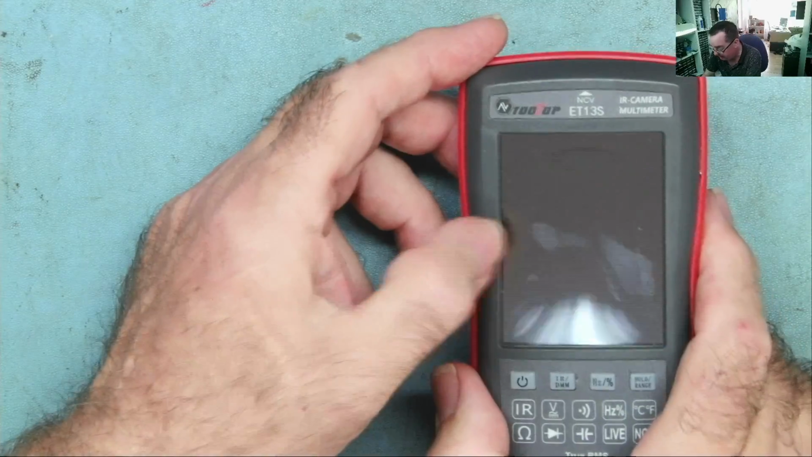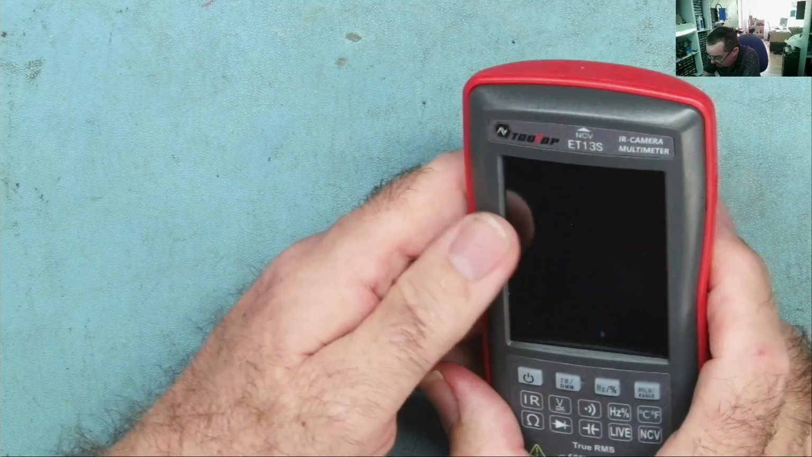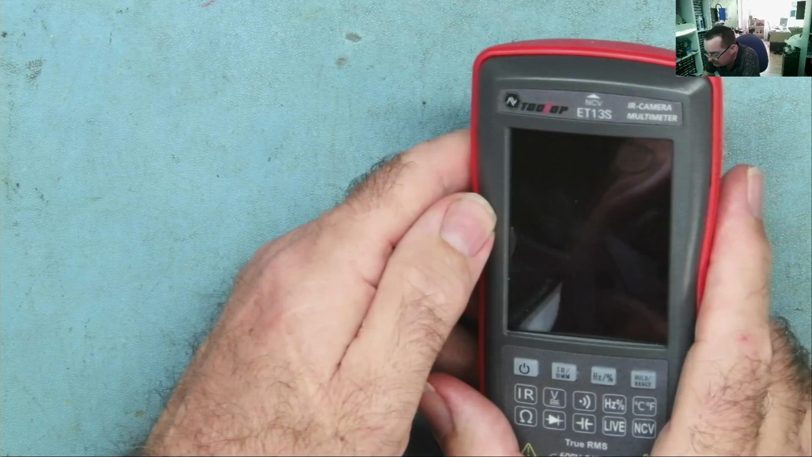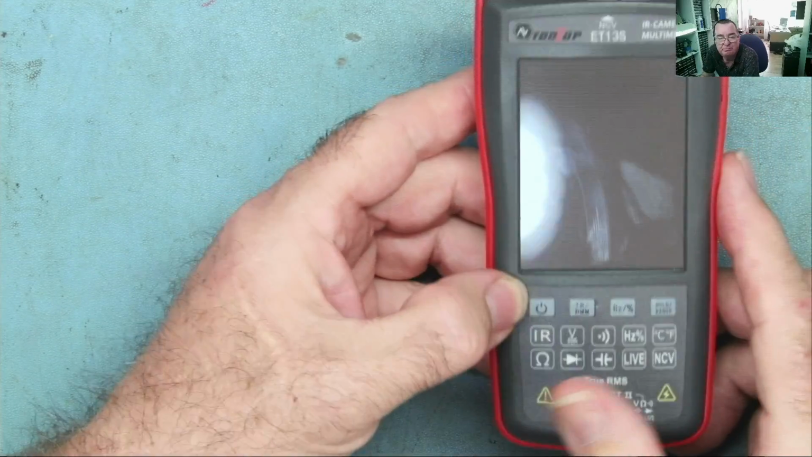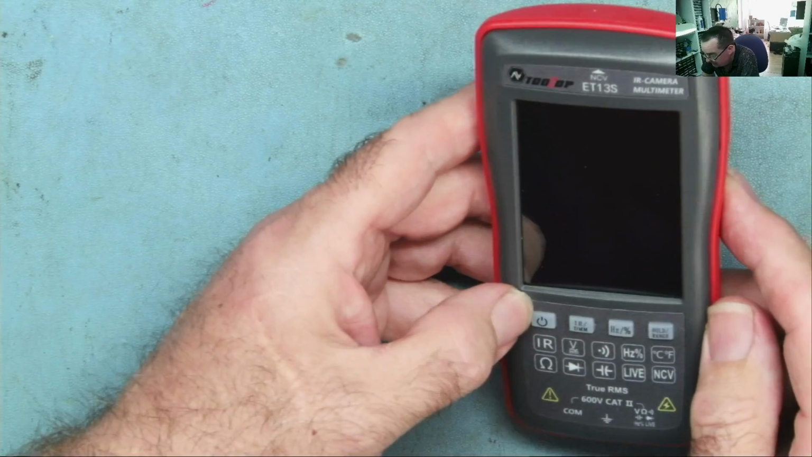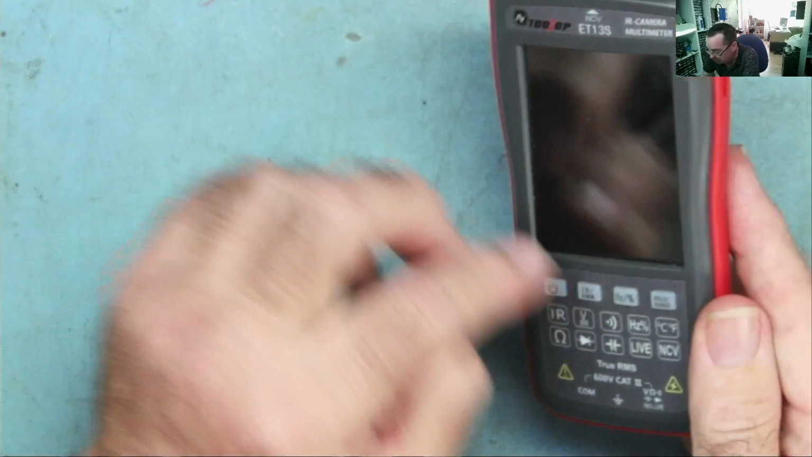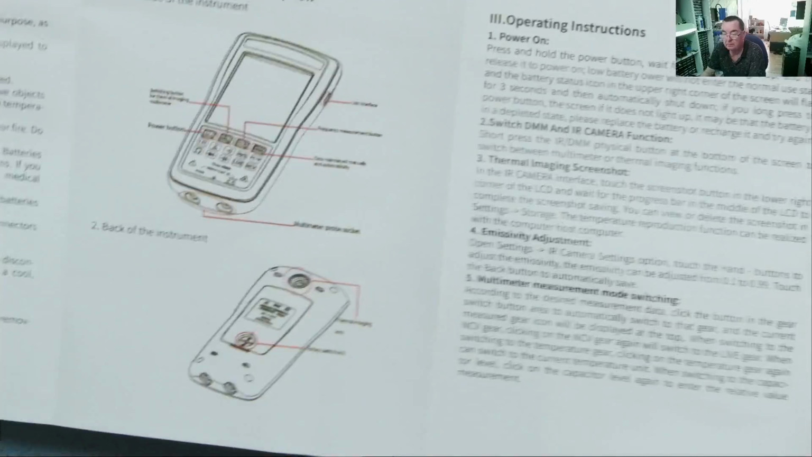I've noticed it's fairly easy to get marks on this. I'm not sure if this actually has some sort of protector on it, but I can't see any way to lift it off. It looks that way. You can see the reflection in it there, but if it has a screen protector on, I don't see how that comes off. There'd be a little tab or something, and there isn't. And it doesn't mention that in the manual either. Okay.